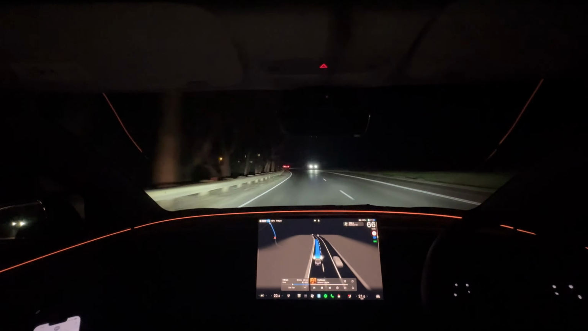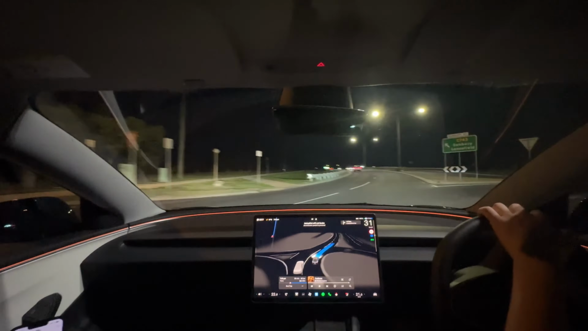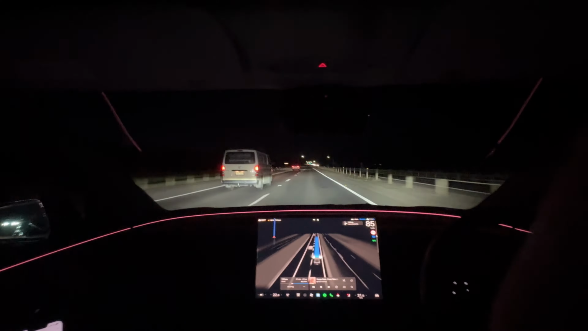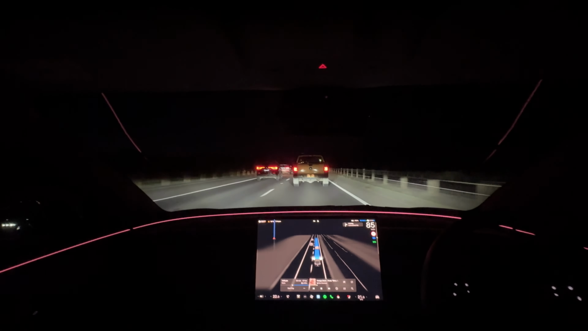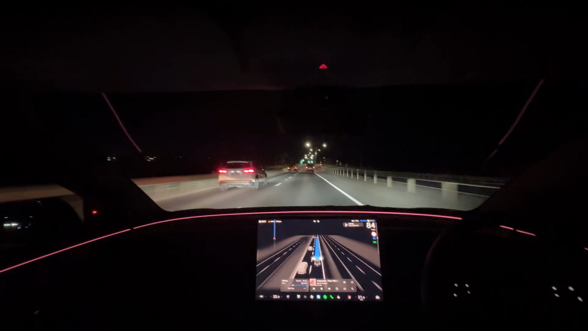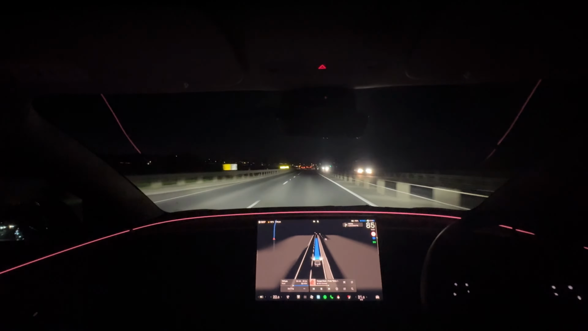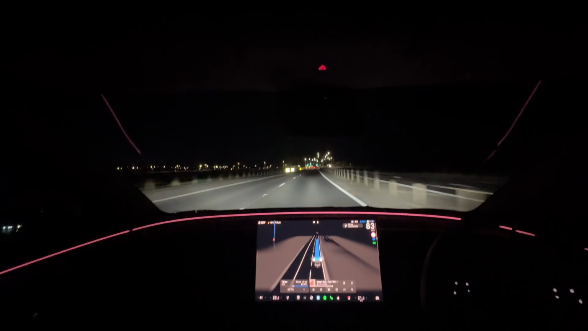Coming through the valley, FSD sticks at 60 kilometers an hour, which is perfect, although the speed limit is a little less. All drivers through there stick at 60. I was slightly worried that the car was sticking in the right lane here, as we did get overtaken a little bit, and then we did end up overtaking everyone on the right.